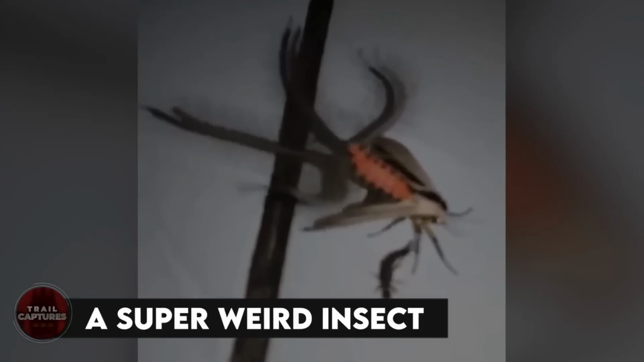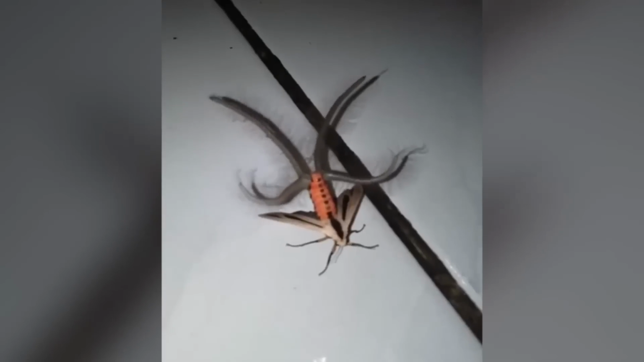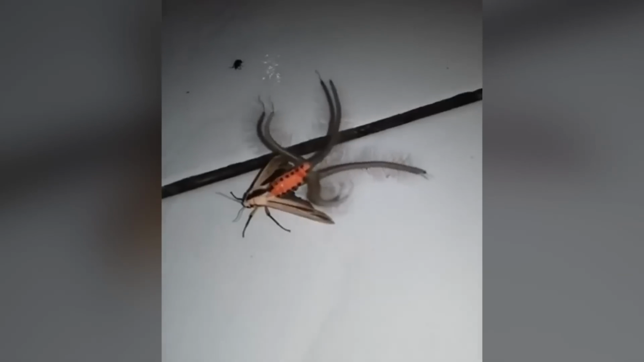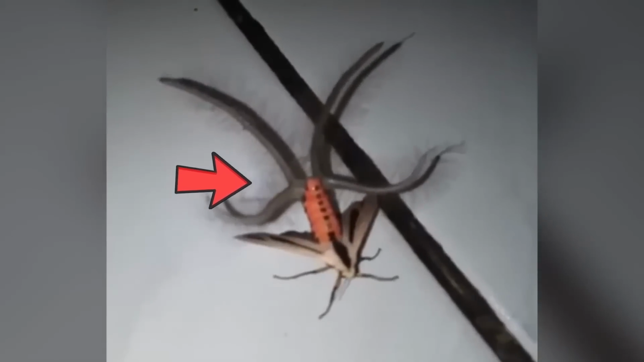A super weird insect. Insects are creepy, and there's no denying that, but what if I tell you that these creatures are starting to get even creepier? Look at this one, for instance. When people saw it for the first time, they weren't just weirded out, but also confused, not knowing what kind of insect it was. But let me tell you, it's called Creatonatos gangus, and it's a kind of moth, usually called the monster moth, created by Satan himself.